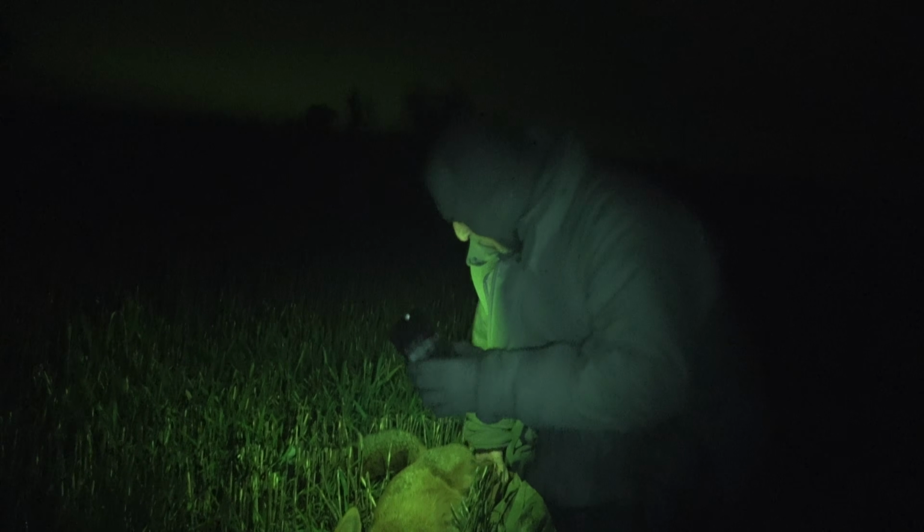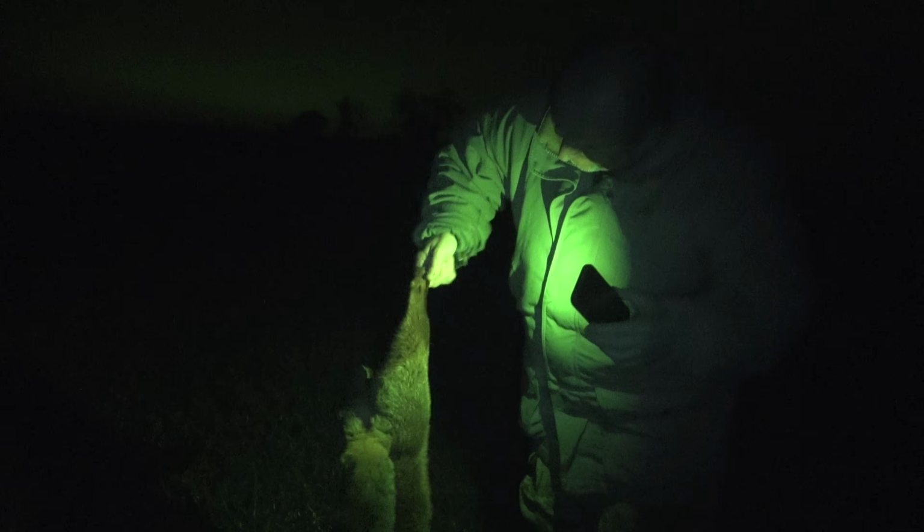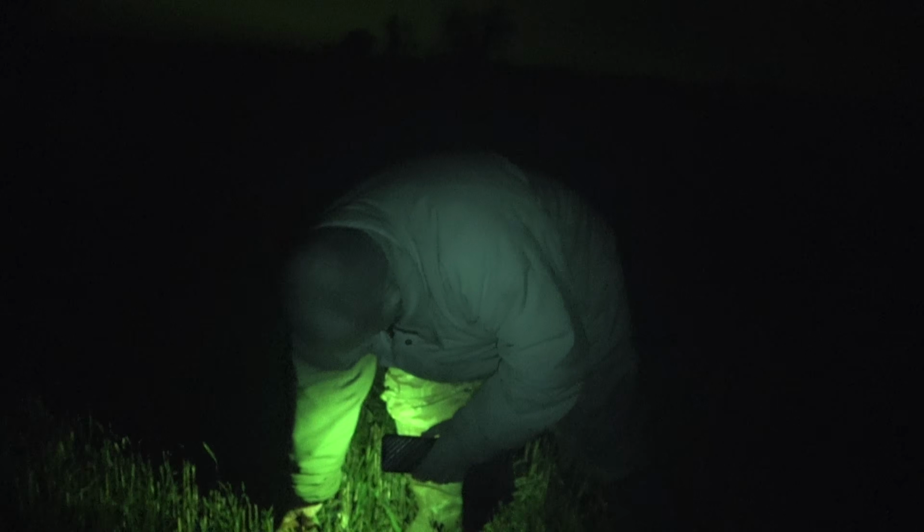Well, you eluded me. 4 nights it's taken me to get you. I can't believe that's a bloody vixen. Got to look again, because that is a romper.